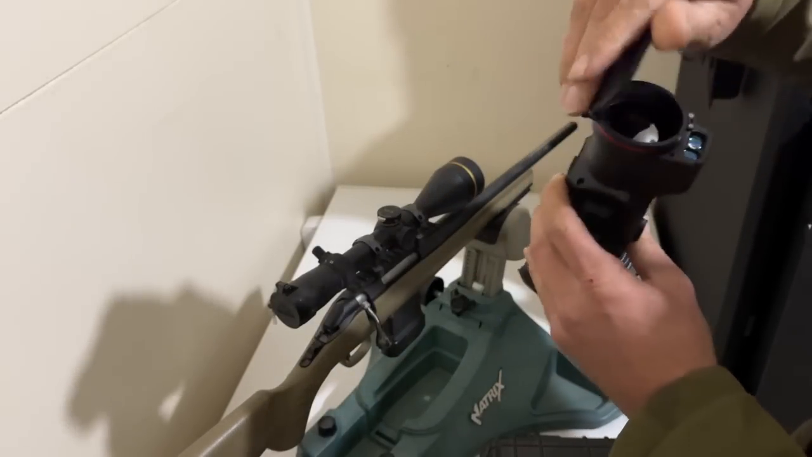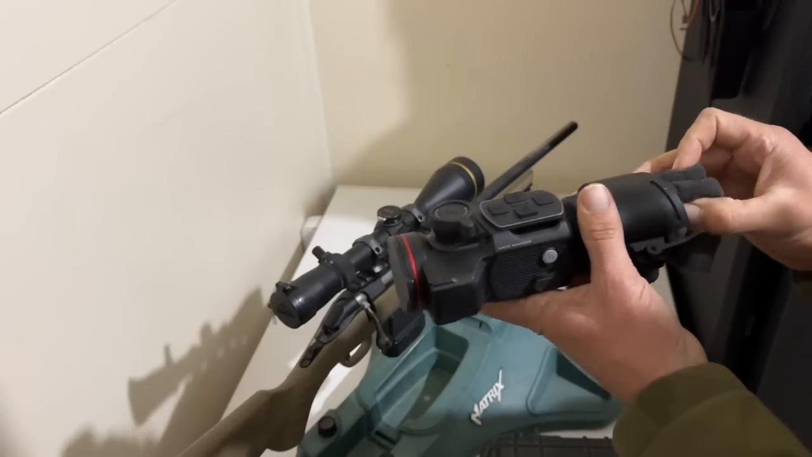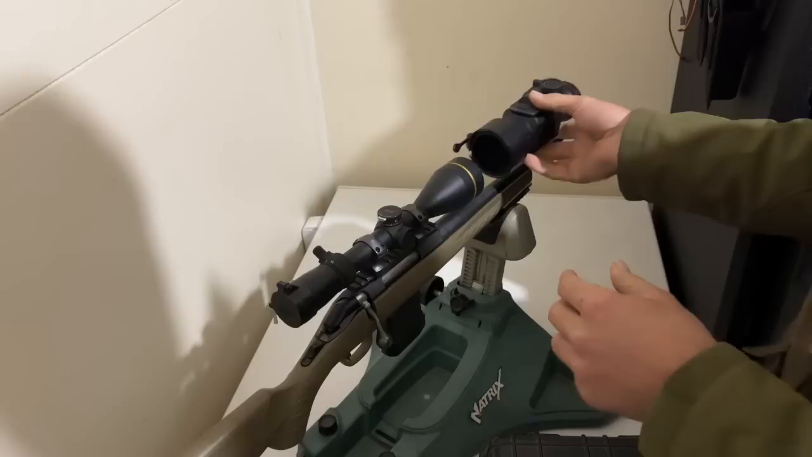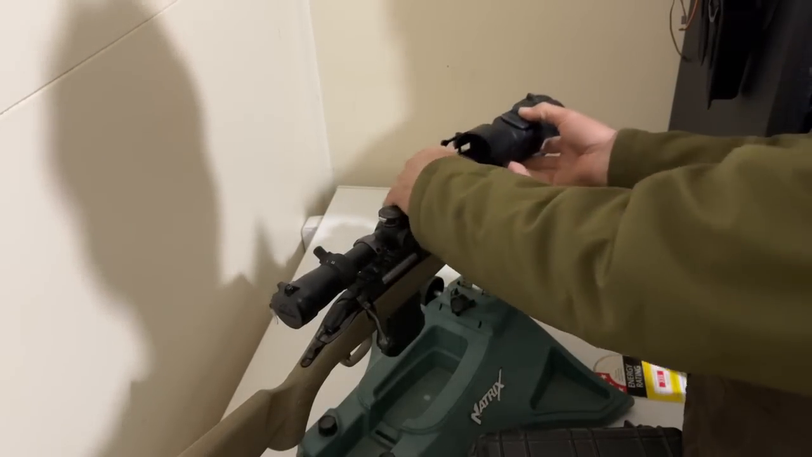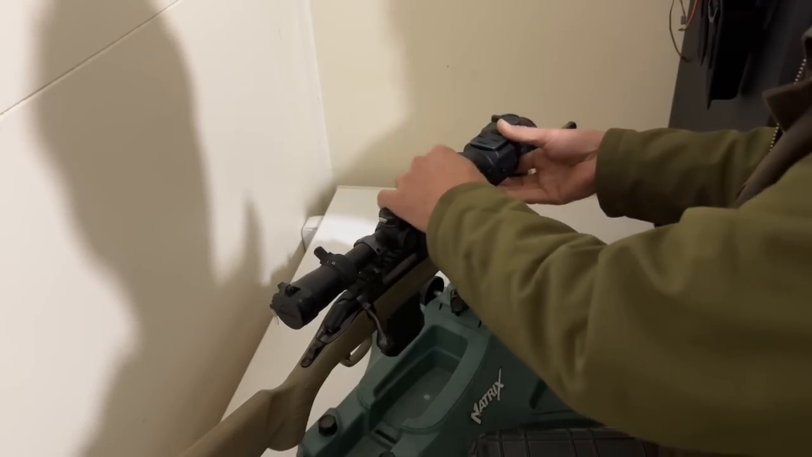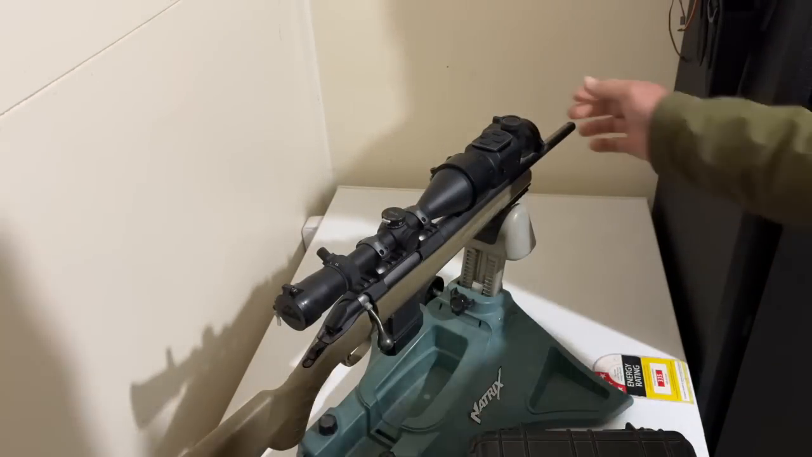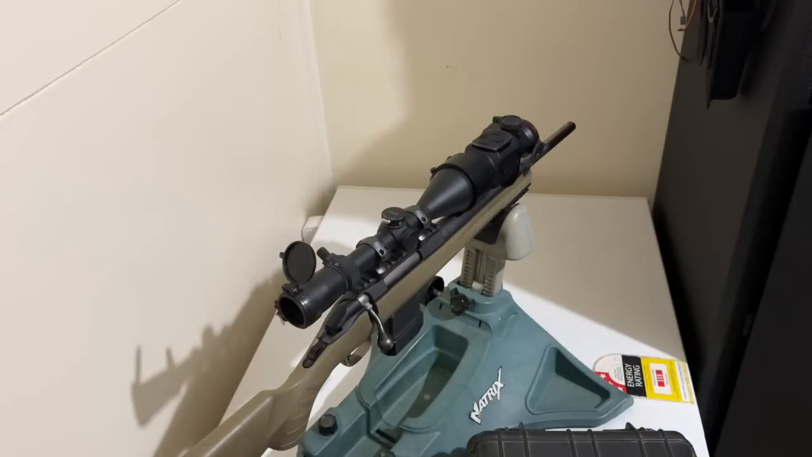It's got a rangefinder in there, 50mm objective lens, but I'll just keep the foam in there. You can buy different things to fit different objective lens sizes, but they only sent me this one, so this is the only scope I can fit it on at the moment. You just put that rubber spacer on the end of the scope, and that slides straight over the scope there. Make sure that's aligned, tighten it up, and it's ready to go. Pull it up in the lens, turn it on, and you just use it like a normal scope.